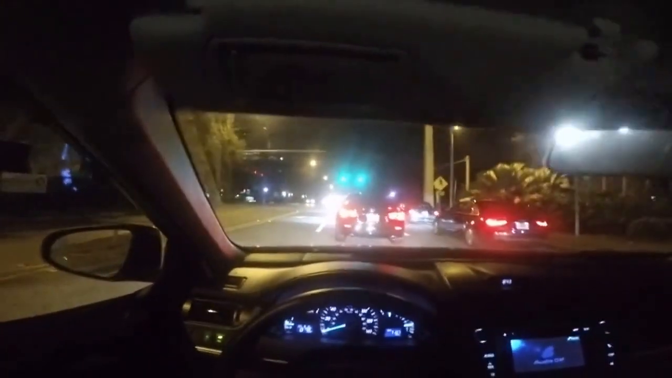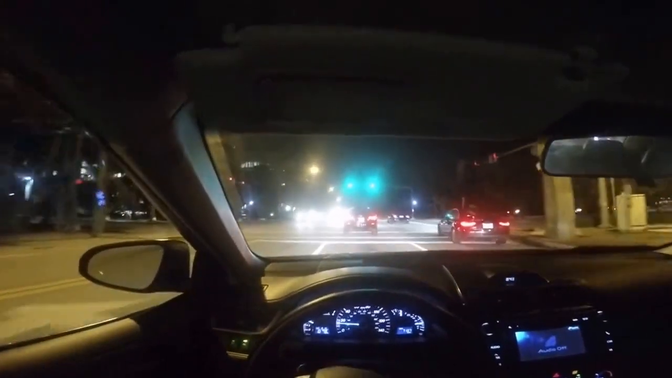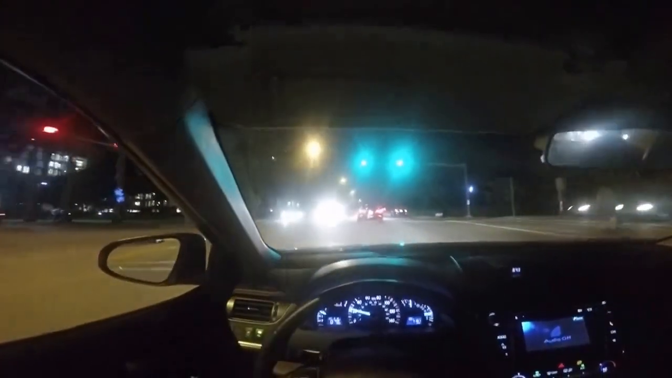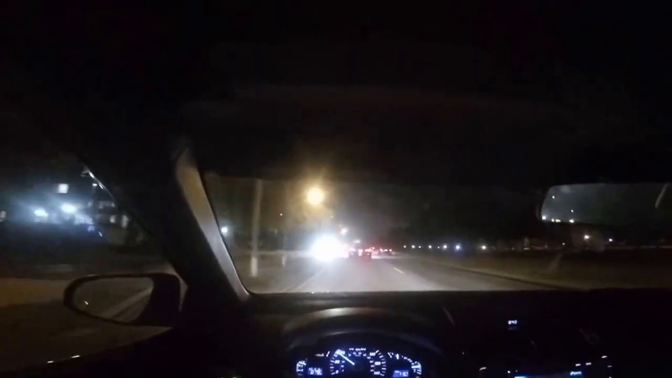Why does this car start off from 4th gear? That's stupid. Tell you what, for being a 6-speed automatic, it's not that bad. Usually 6-speed autos are such slush boxes. Usually so slow.